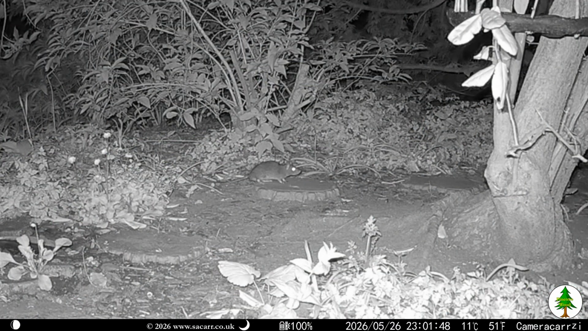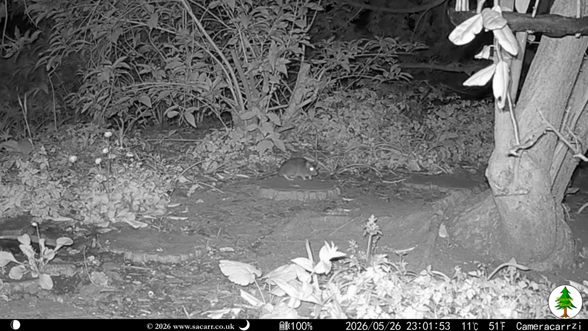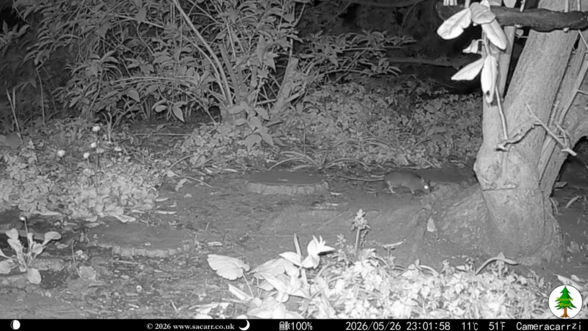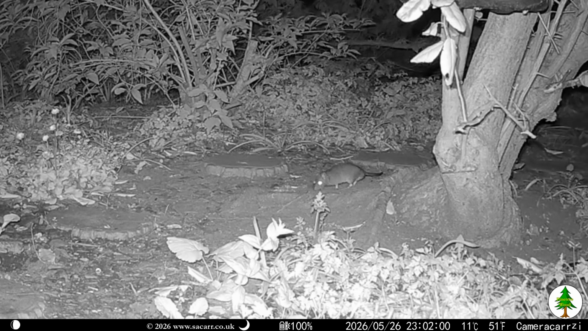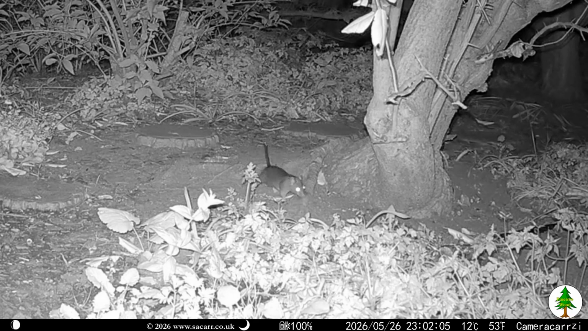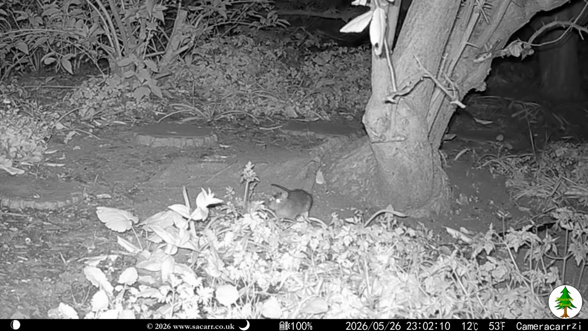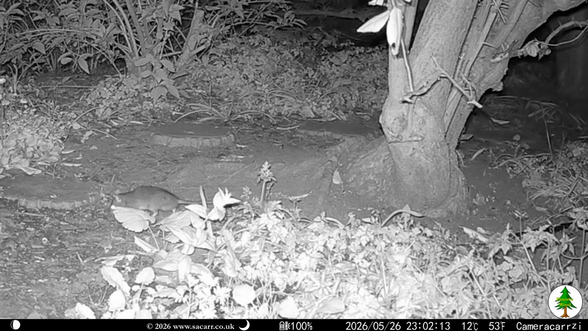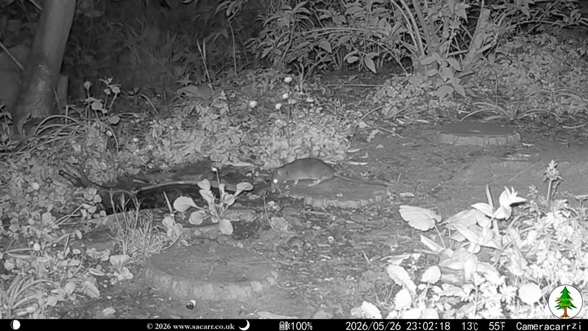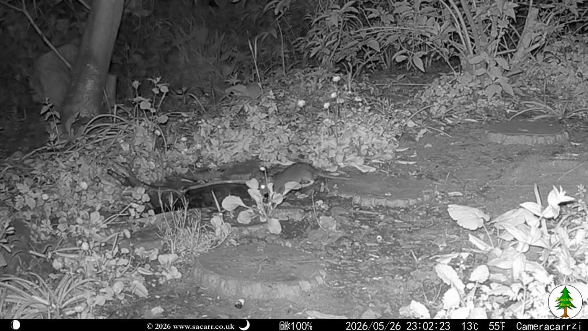Late on the 26th, Basil the rat made another appearance. He seems to be a rare visitor, perhaps once a month. He stopped for a drink at the pond and wasn't seen again after the camera finished its 1-minute recording.